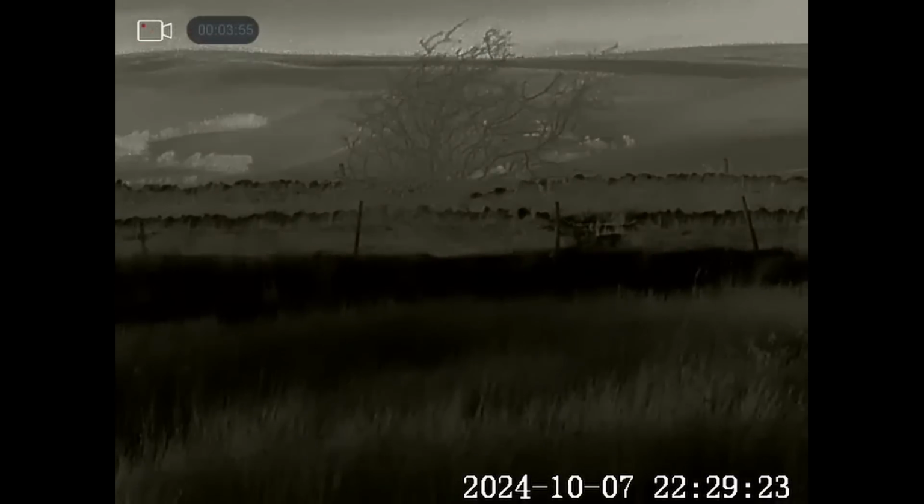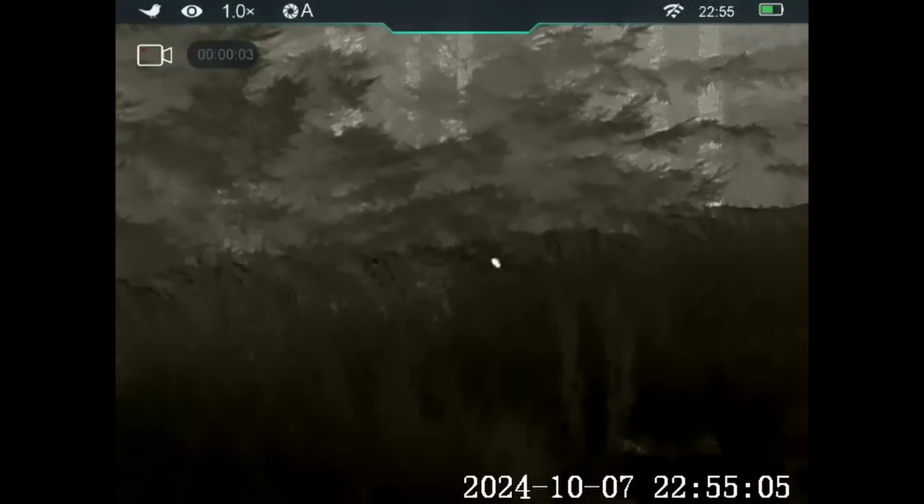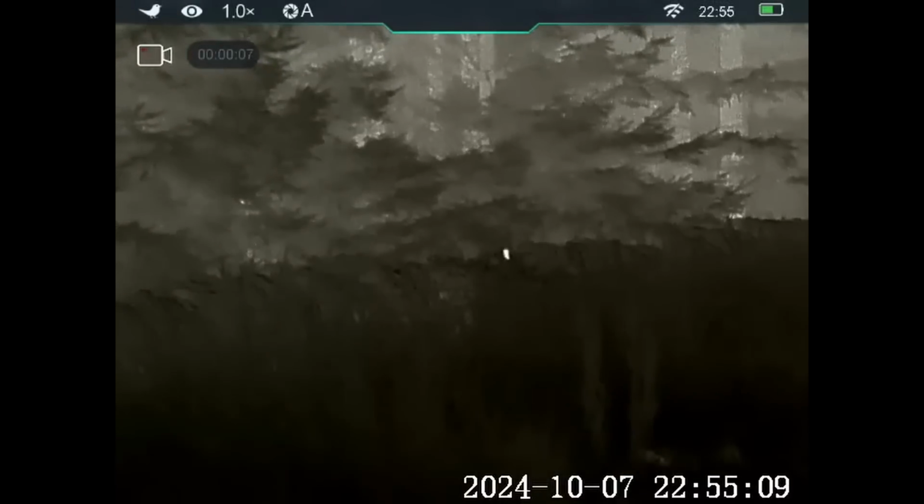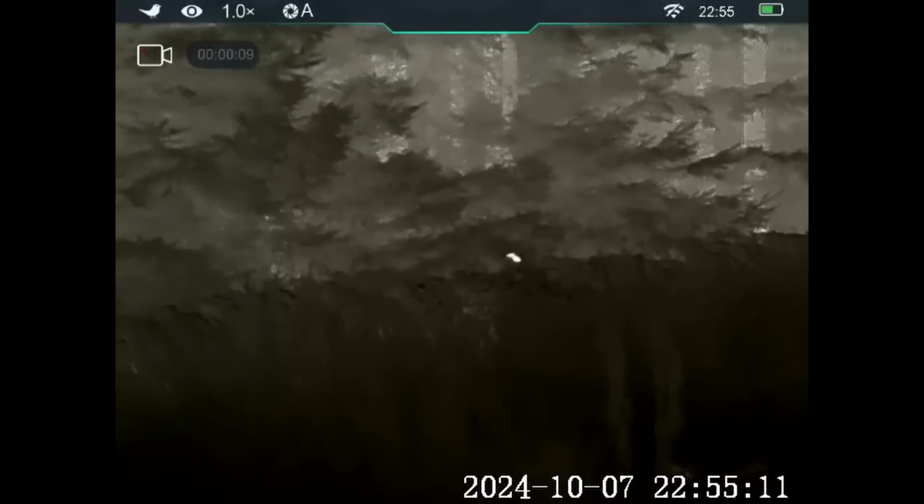Still a few bats about. I love filming them though. It's interesting to watch them. And this is why the foxes like using the walls. You can see a vole there. It's actually gone off the wall and up onto the tree because the tree's overhanging the wall. So it's probably getting seeds or something off there to eat. Again, it's amazing how these thermals pick up even the smallest thing.